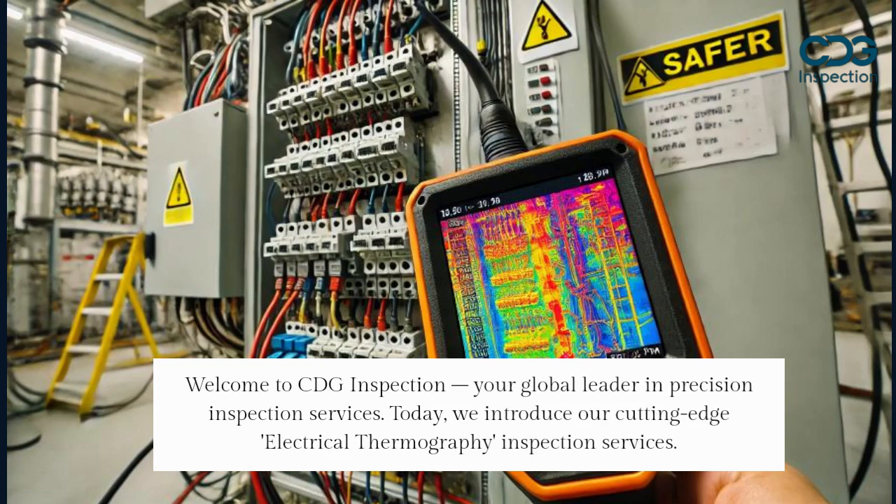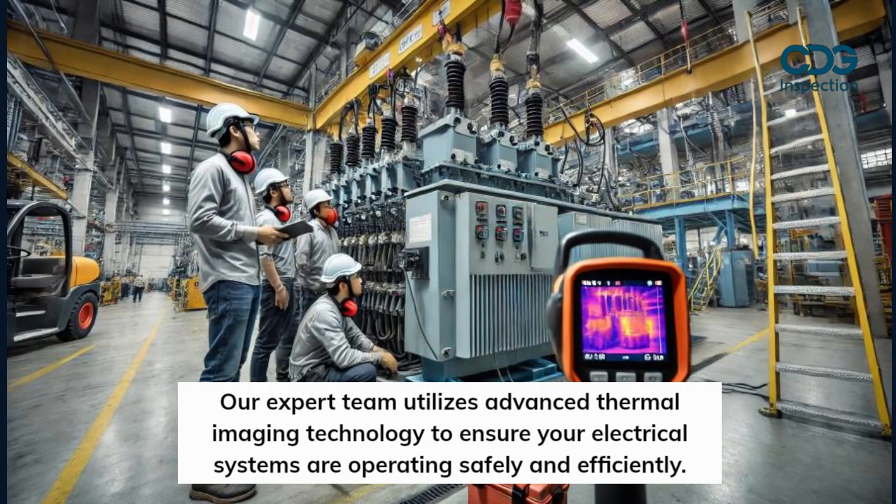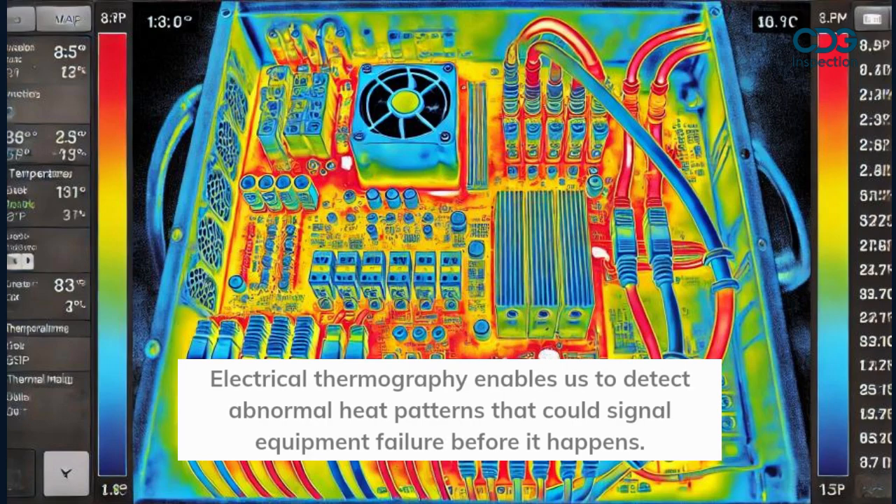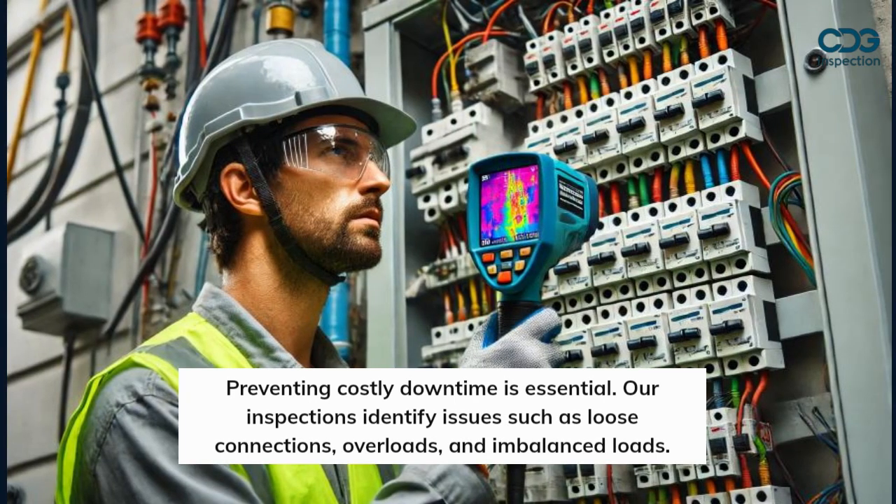Today, we introduce our cutting-edge electrical thermography inspection services. Our expert team utilizes advanced thermal imaging technology to ensure your electrical systems are operating safely and efficiently. Electrical thermography enables us to detect abnormal heat patterns that could signal equipment failure before it happens. Preventing costly downtime is essential.